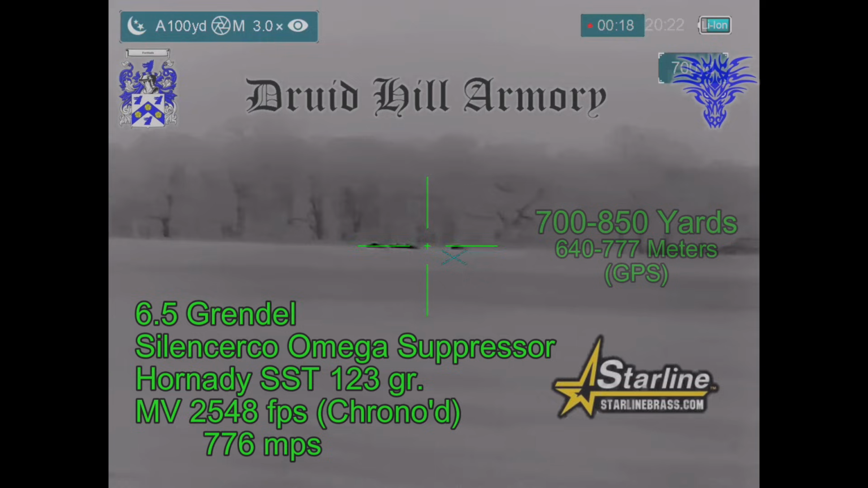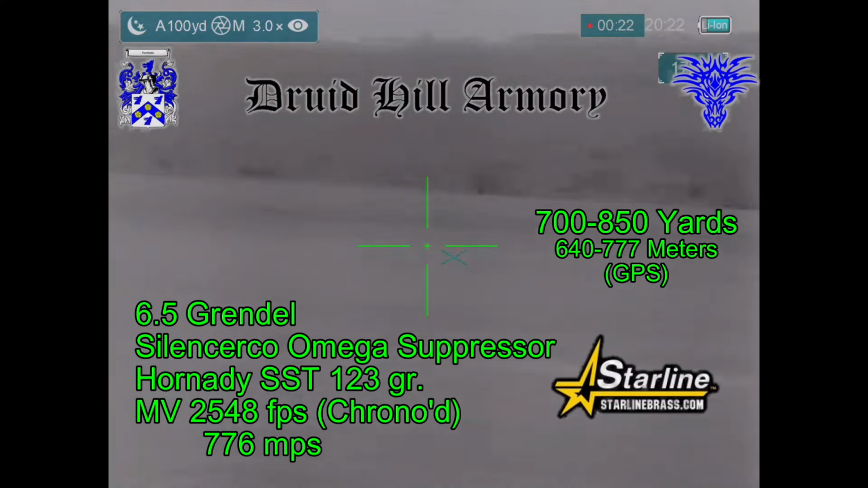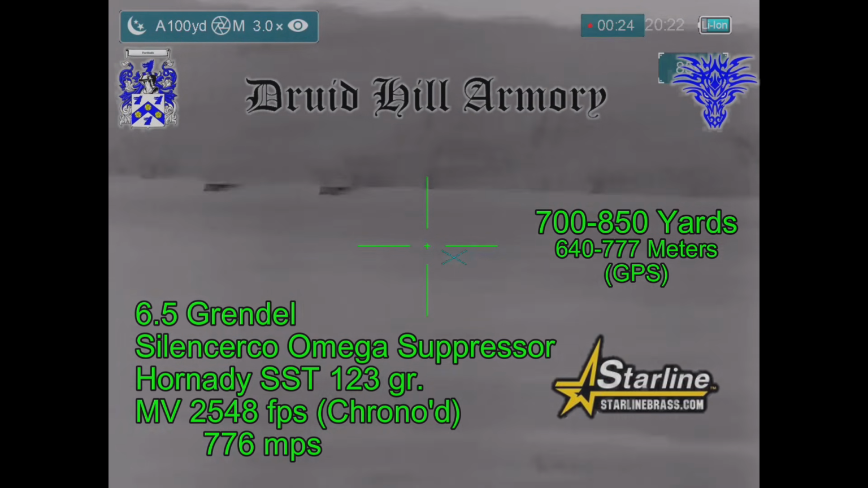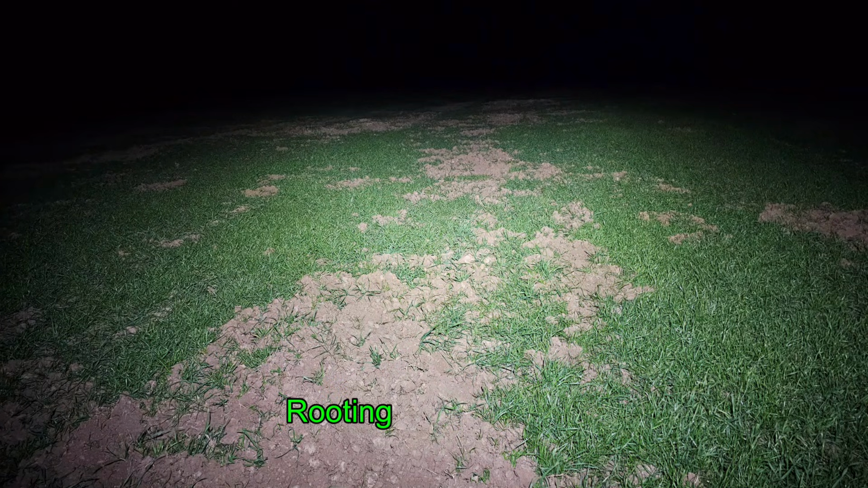And after we make our long stalk, I'll be shooting at them with my 6.5 Grendel, shooting Hornady SST 123 green bullets loaded by Girotel Army and the Starline Brass. Now, the field that we were stalking through and the field that we were stalking to were both planted in winter wheat, and both had quite a bit of rooting, as you can see here.